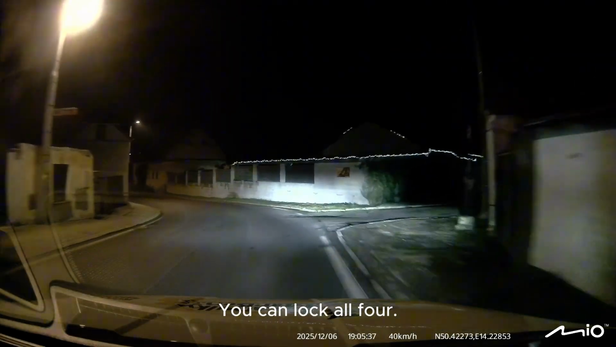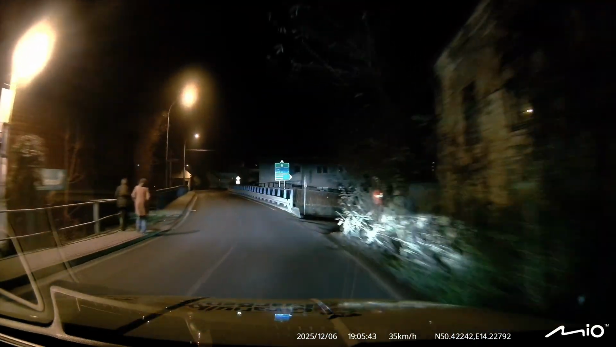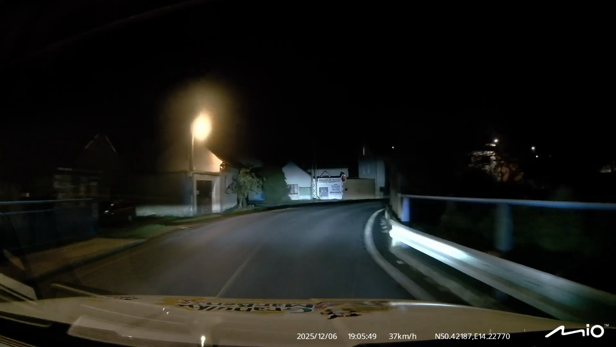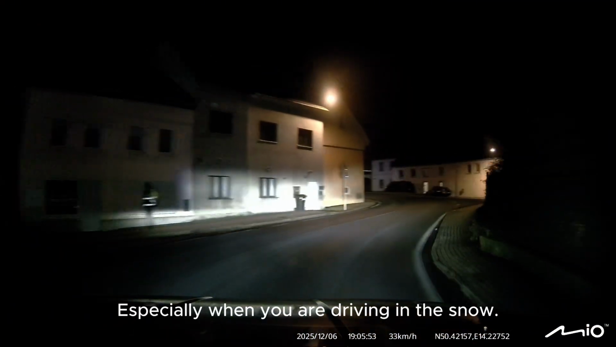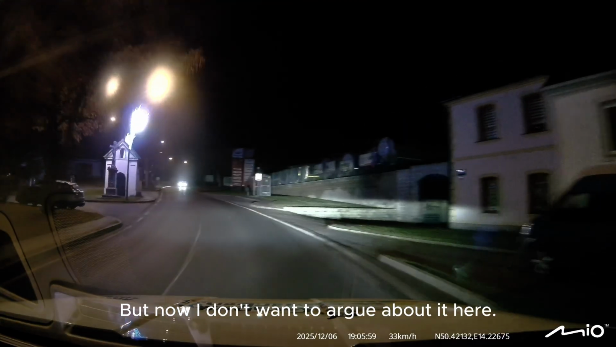You can lock all four. Now people will be pestering me again. This is not a classic lock. I know it's not mechanical, but I'm sure it'll help you classically pull out of the mud. I don't know exactly how it works electronically. It can be adjusted in some way. It's better, especially when you are driving in snow. Of course, this is not a classic lock. I don't want to argue about it here.